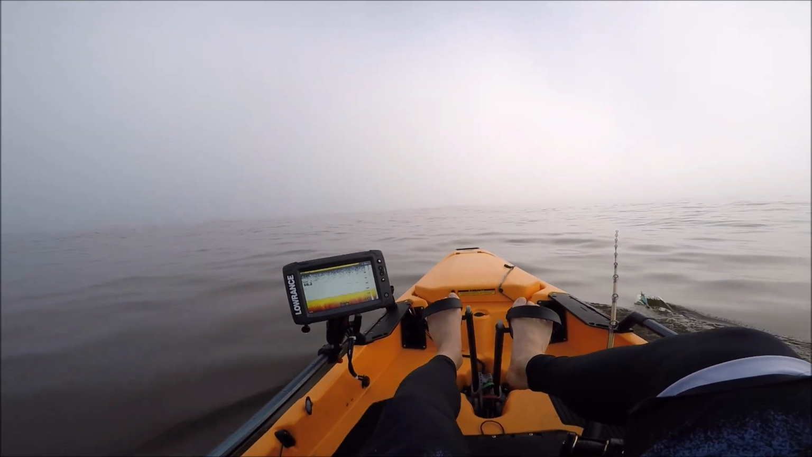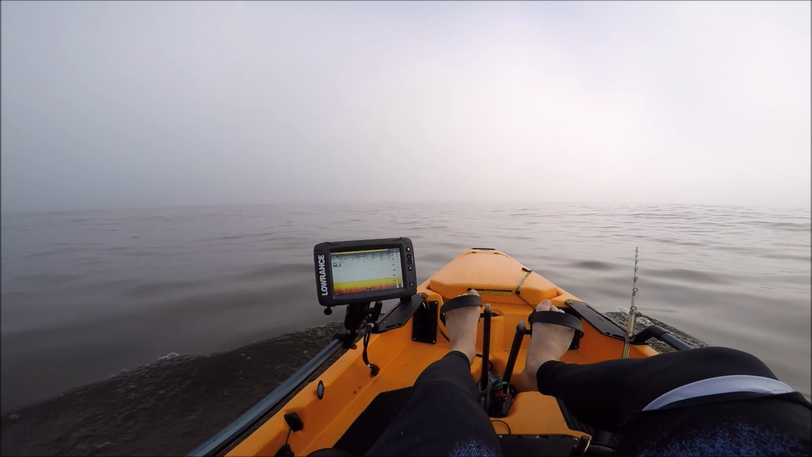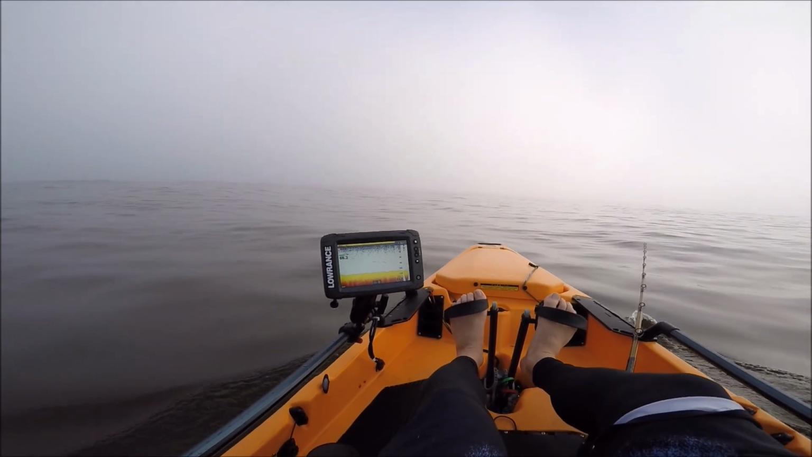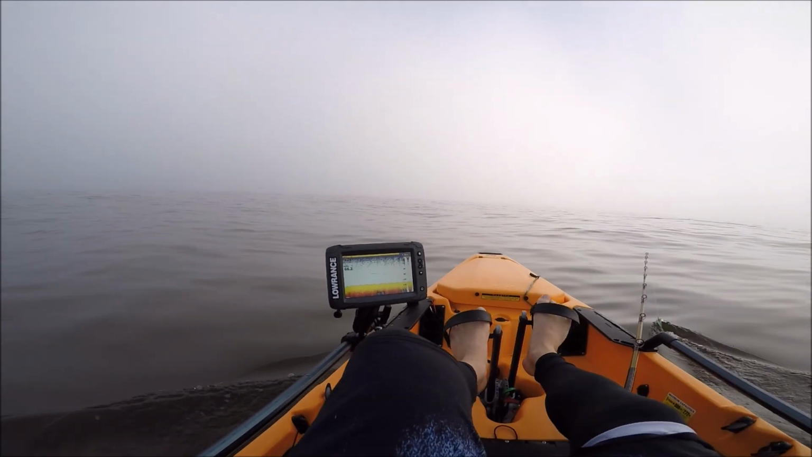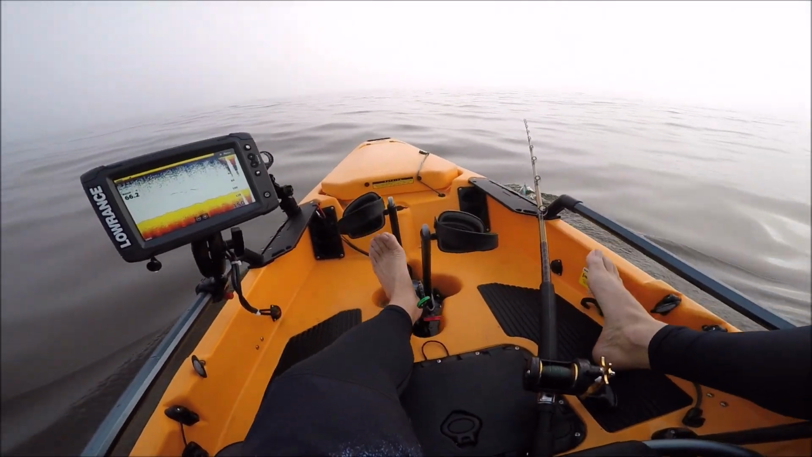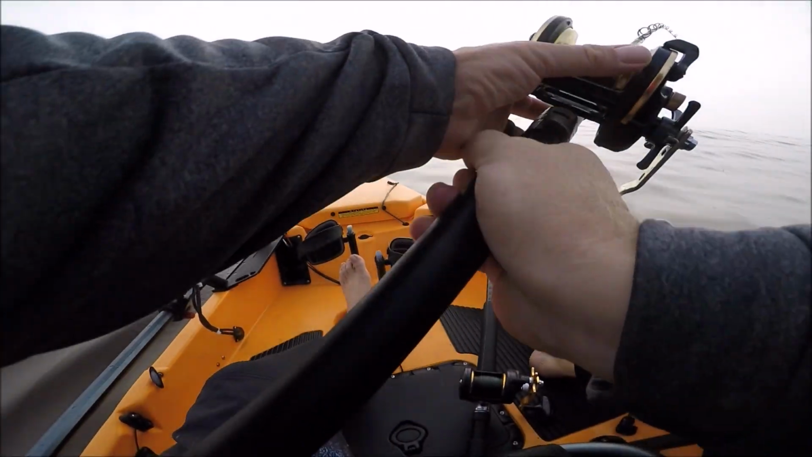A lot of guys will kind of focus on their GPS coordinates, and it's good to know where you got some structure, where you got some reefs. But for the most part, you want to be more reactive, kind of watching the conditions, watching the current, watching the bait.